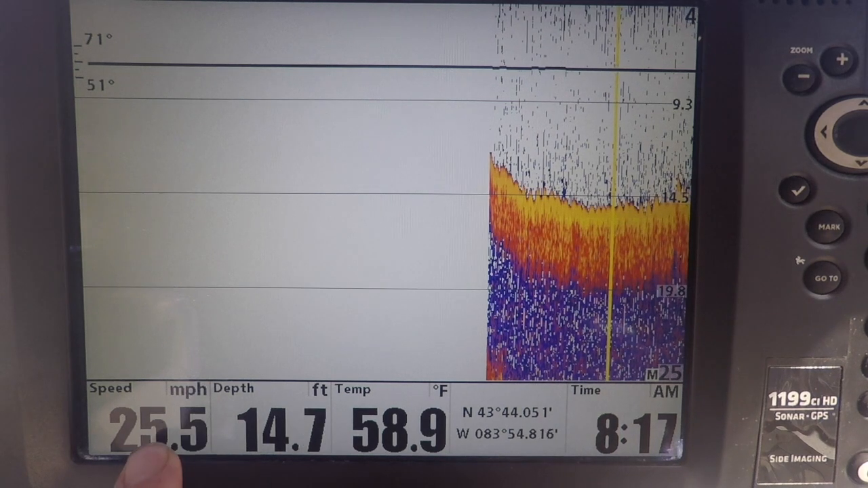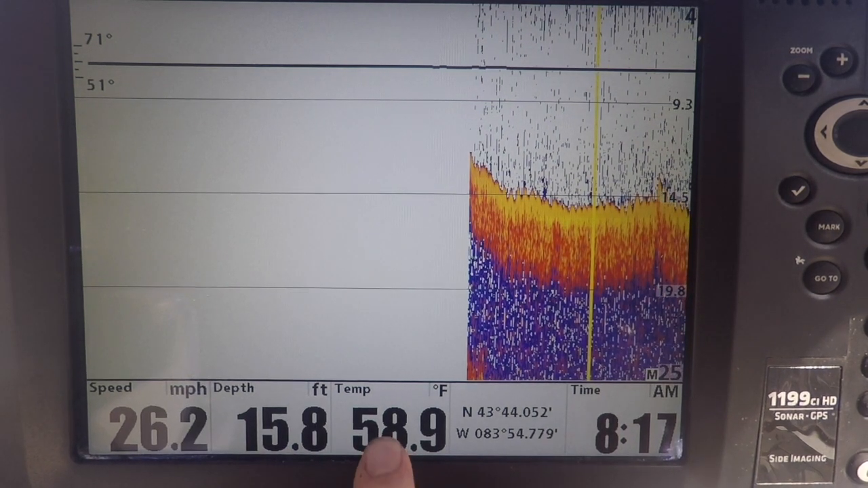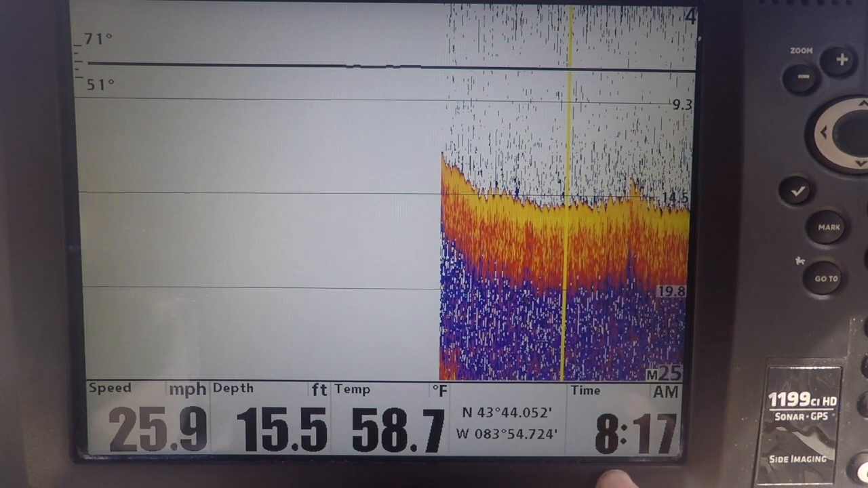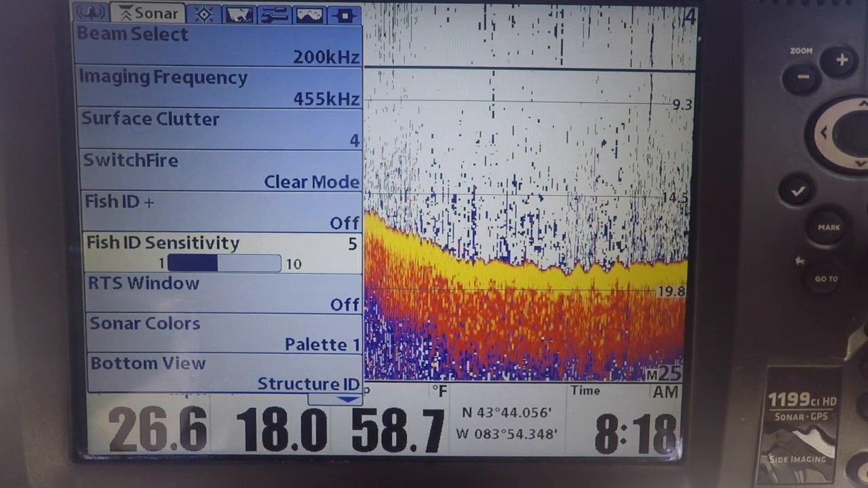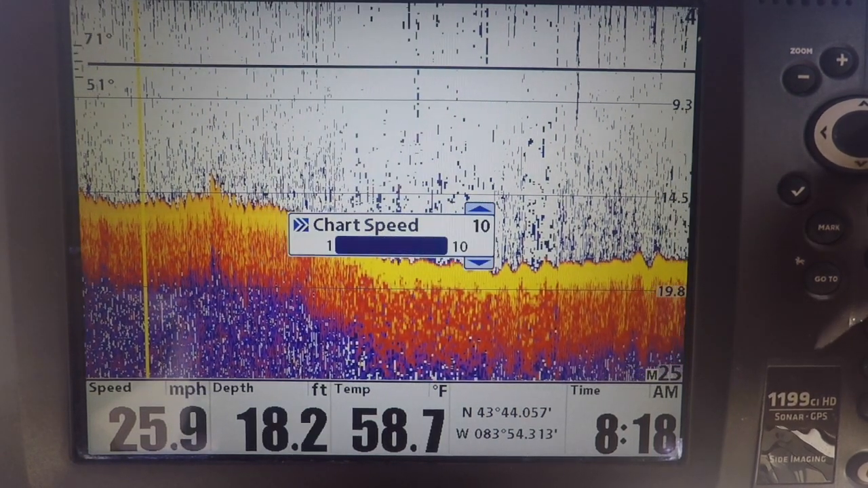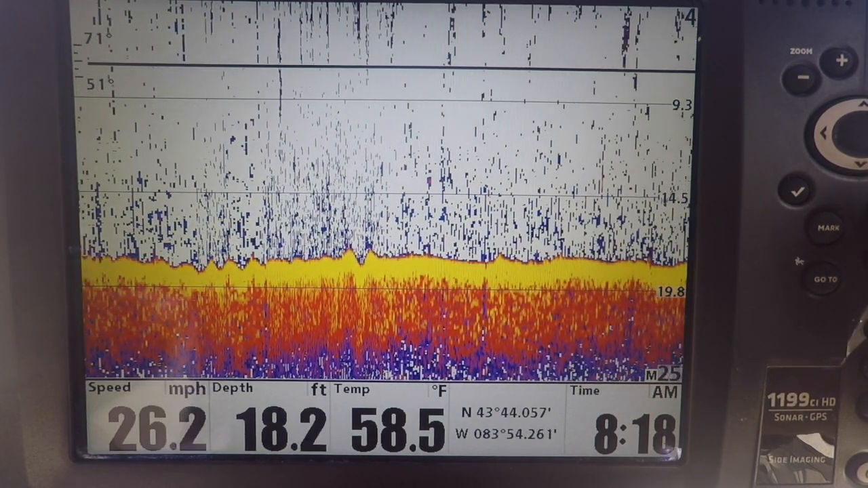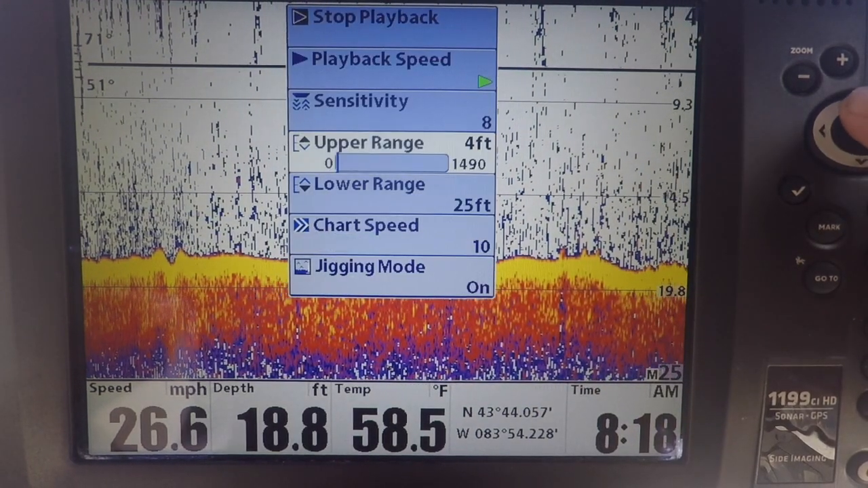So you can see we're doing 25 miles an hour, 15 feet. Disregard the water temp, that's coming from the transducer right now. You also want to make sure that your sonar chart speed is set to the fastest speed if you're going fast. Fastest refresh rate. So there we go, we're off. We're going to be looking for, I'm going to pause this right here.